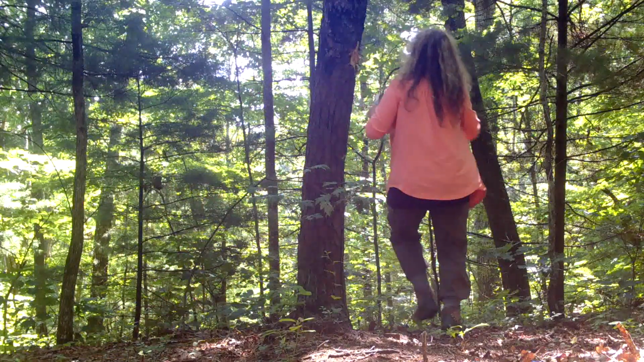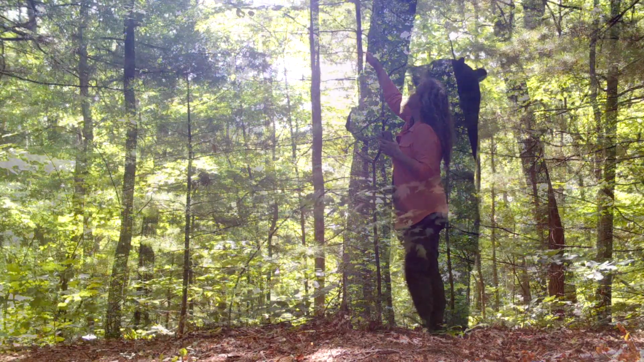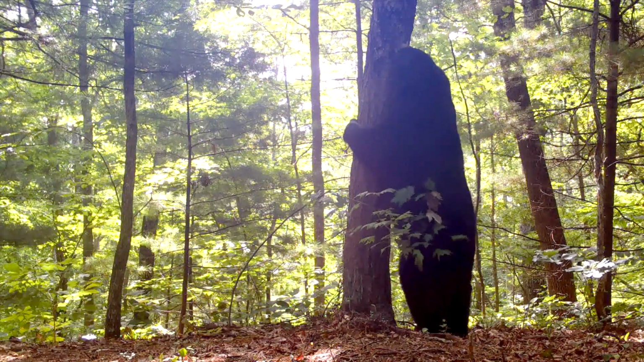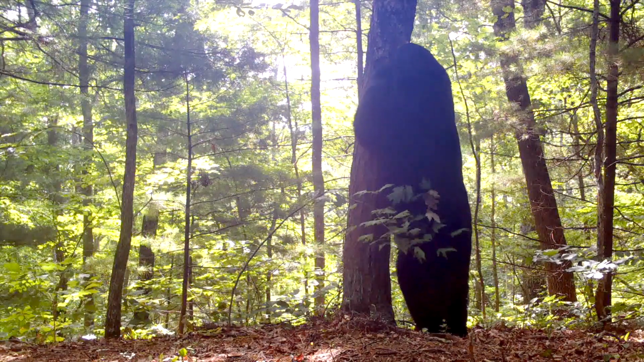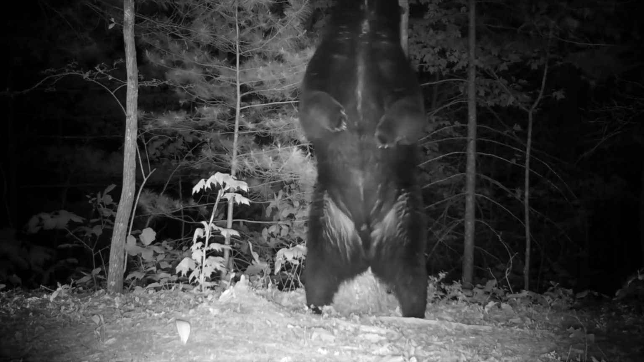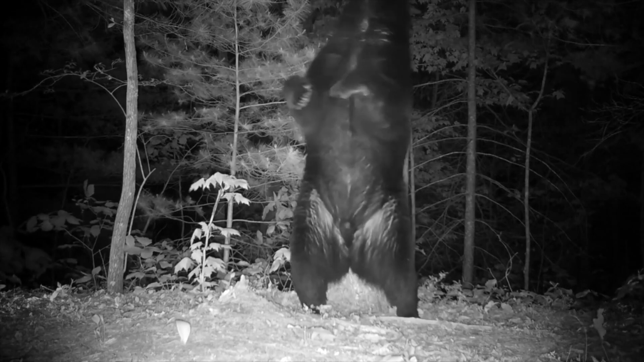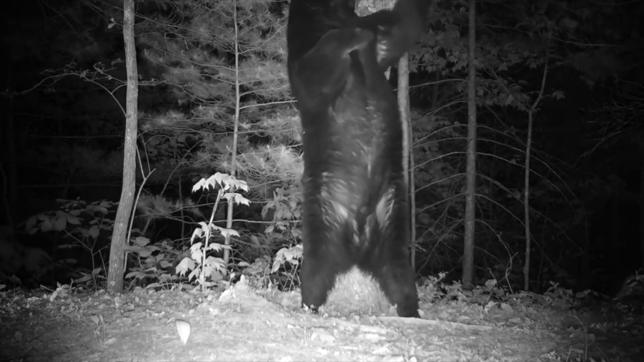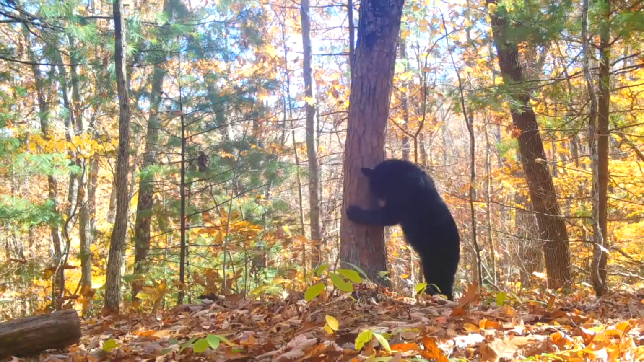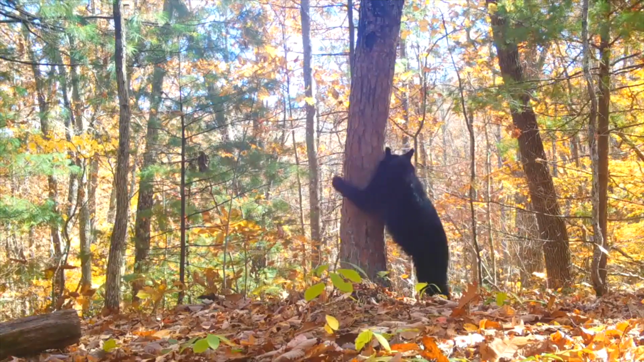I found the first bear tree by accident. I didn't realize that the tree I had been filming was actually a very busy bear bulletin board. That's Brutus. He's one of the bigger fellas who travels through here. And this little guy, he wants to be just like Brutus when he grows up.